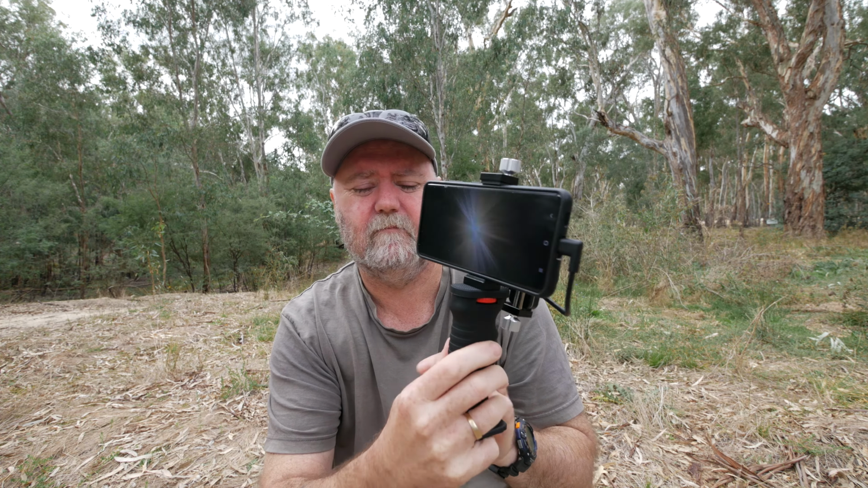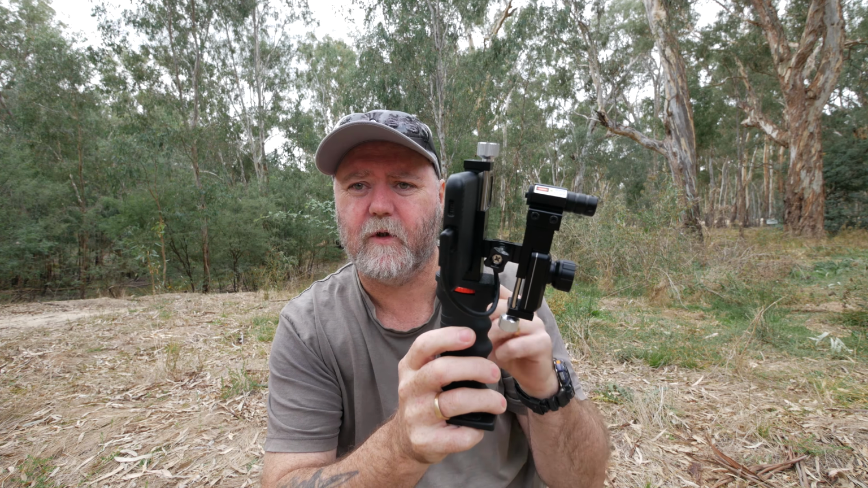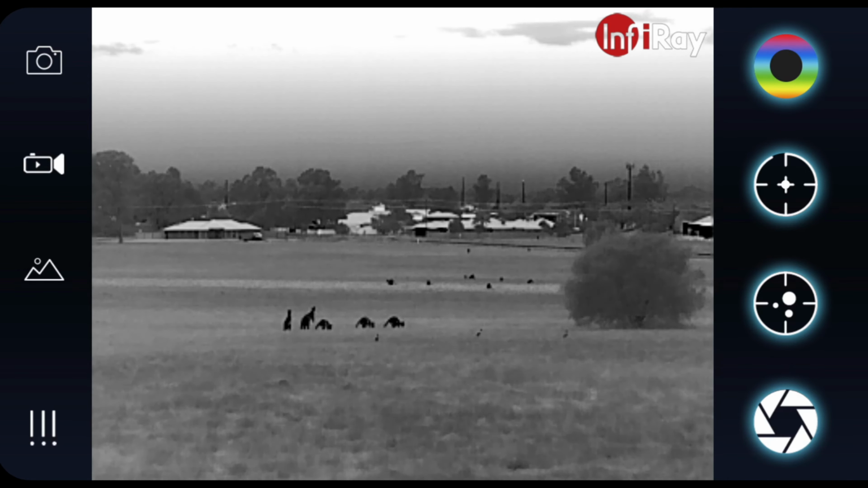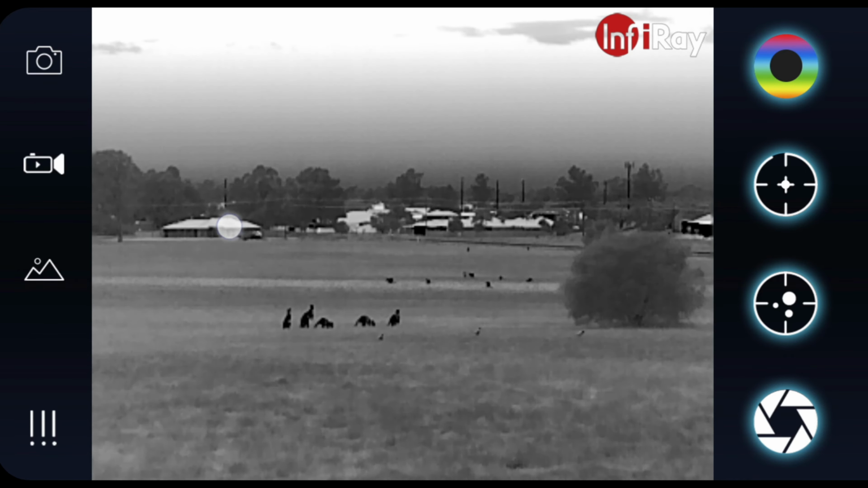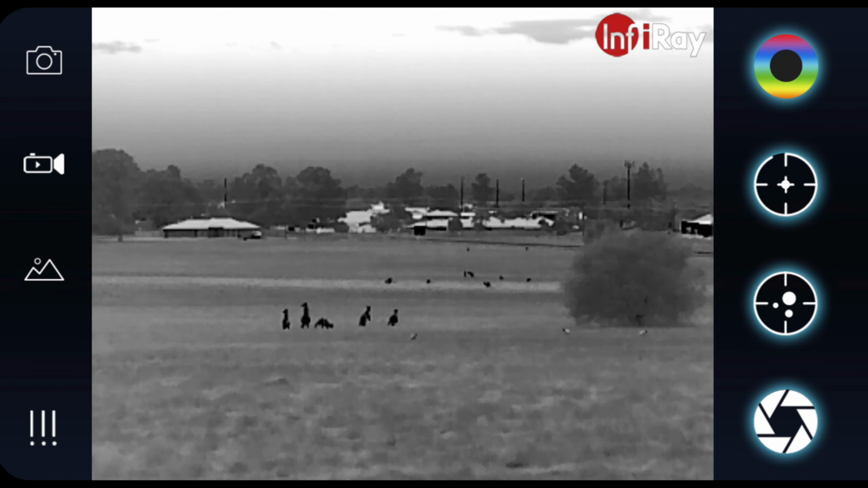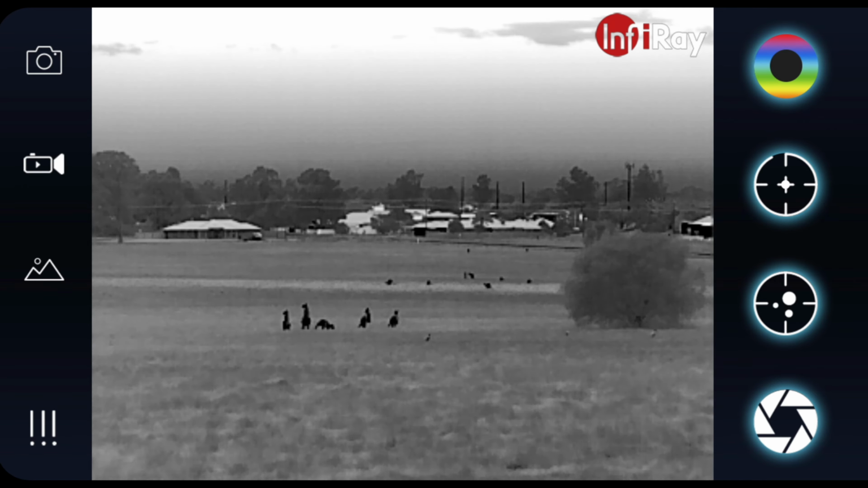Then it opens the app, and I'll show you how the app works in this clip. Okay, we'll start off. I've just got a scene here. It's just on dusk. I'm looking over a paddock. There's a house out here. That house is at 550 metres for some reference. These kangaroos in here are probably just guesstimating about 100 metres. So you've got a fair bit of distance over there.